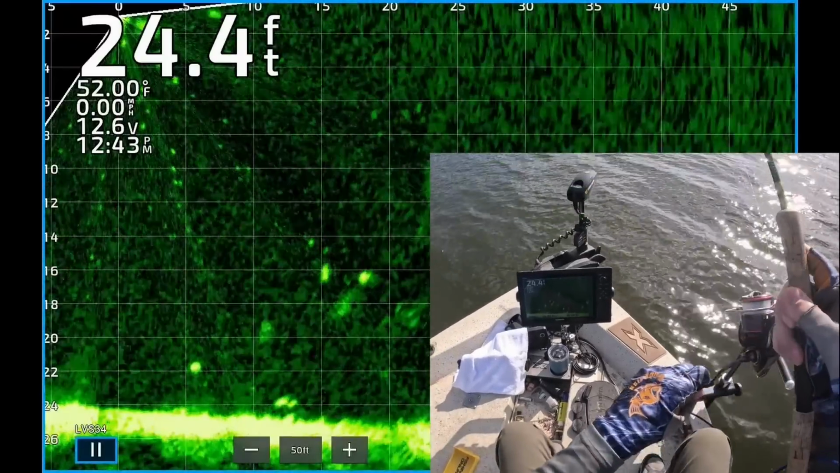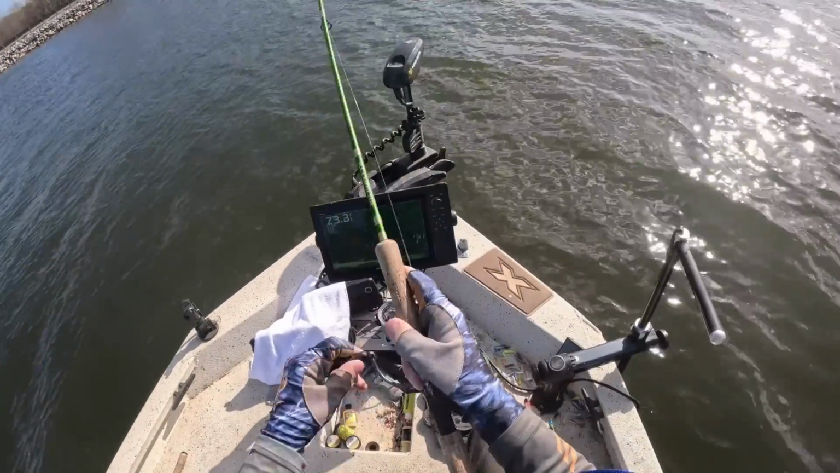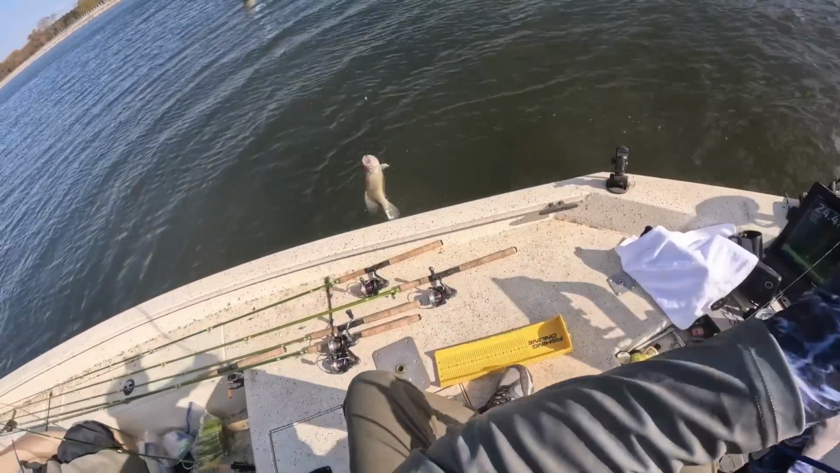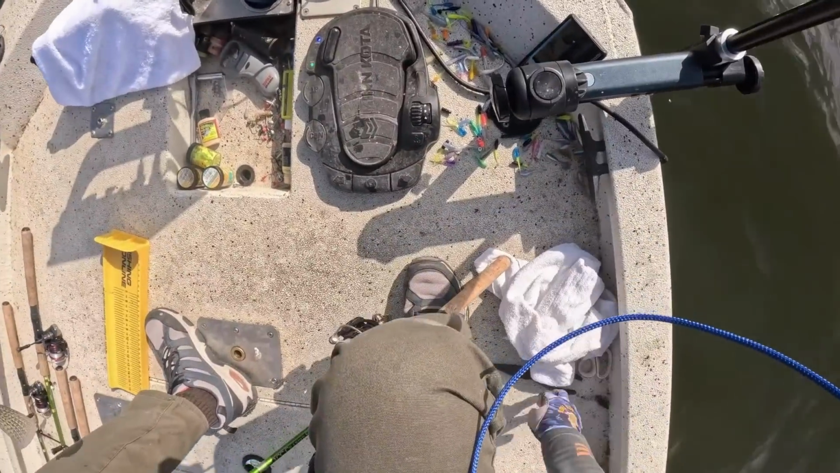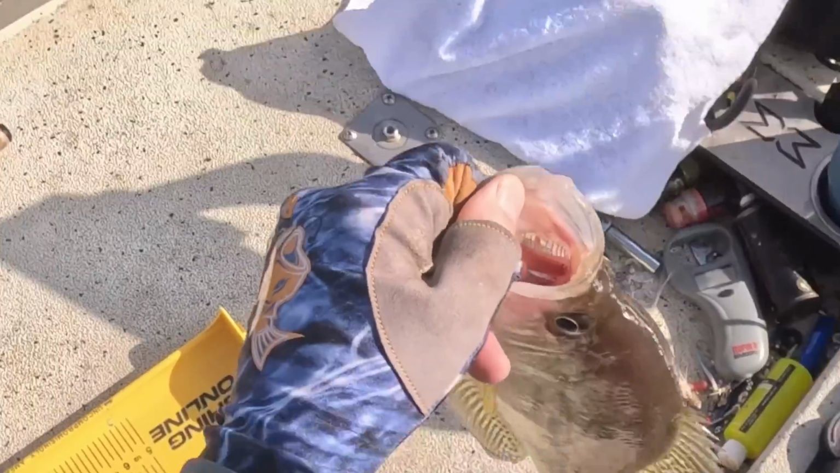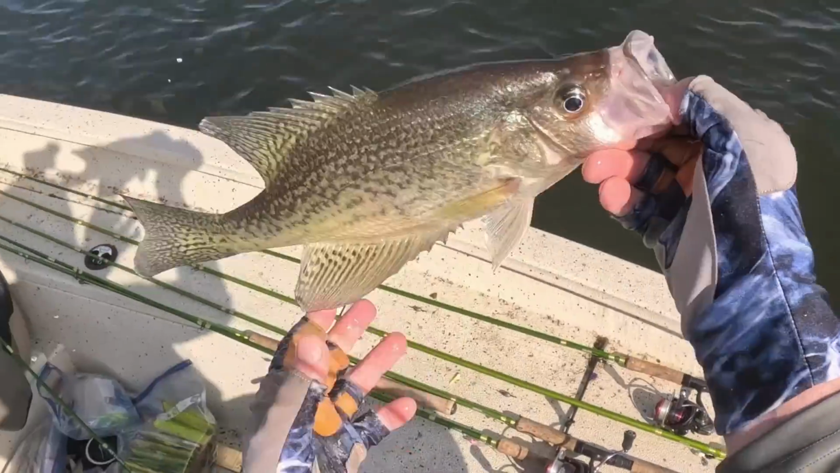There he is, right under the boat. More of that. 13 and a quarter black crappie.